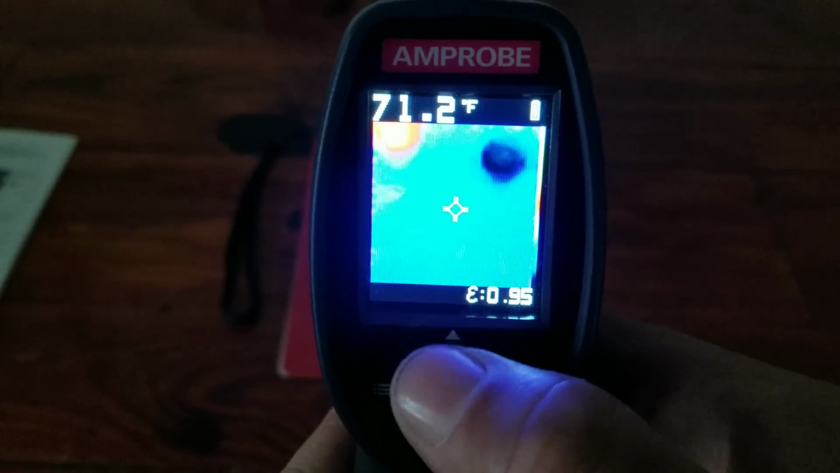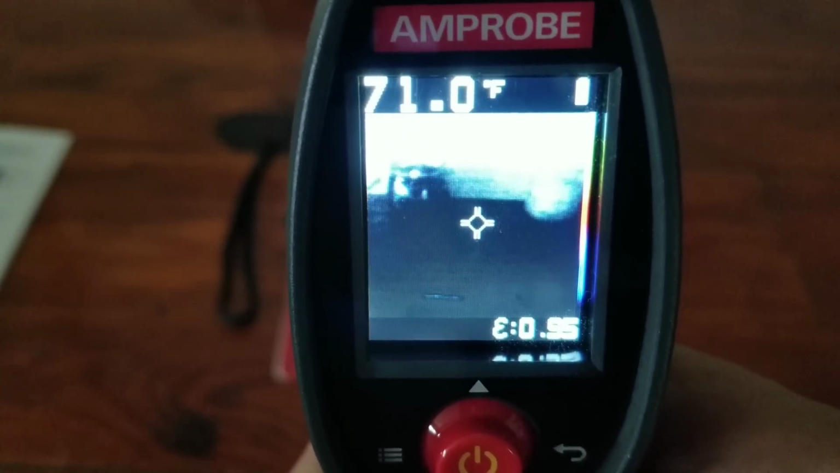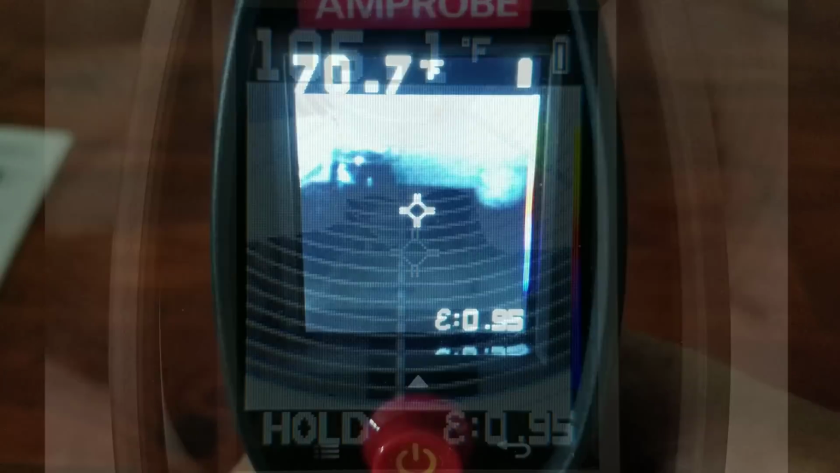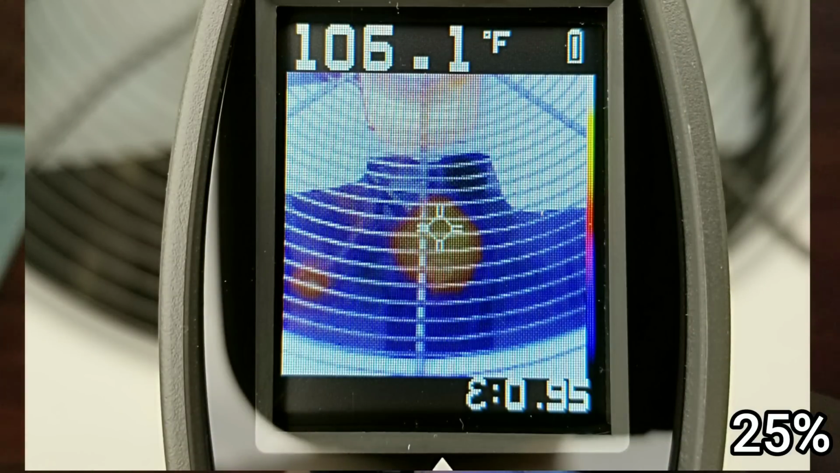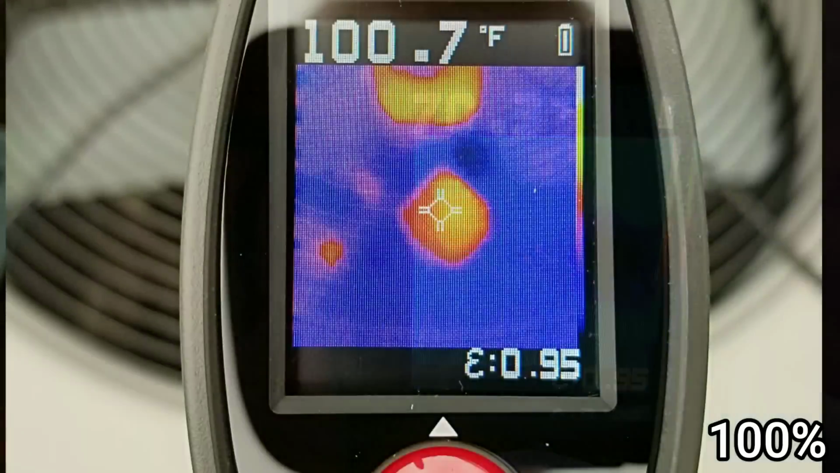So, for instance, if we go all the way to the beginning, this is just going to be a standard camera image. It is a color image actually. It appears black and white for some reason on here, but it's just my camera acting a little crazy looking into this other display. There's no thermal imaging involved. If you hit the up button once, it's going to add 25% of the thermal imaging superimposed on top of the standard image. If you hit it again, that's going to give you 50%, 75%, and then 100% thermal image.